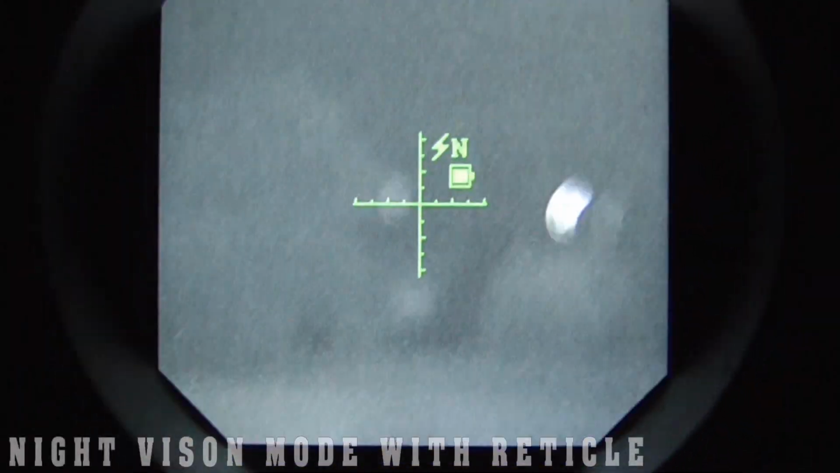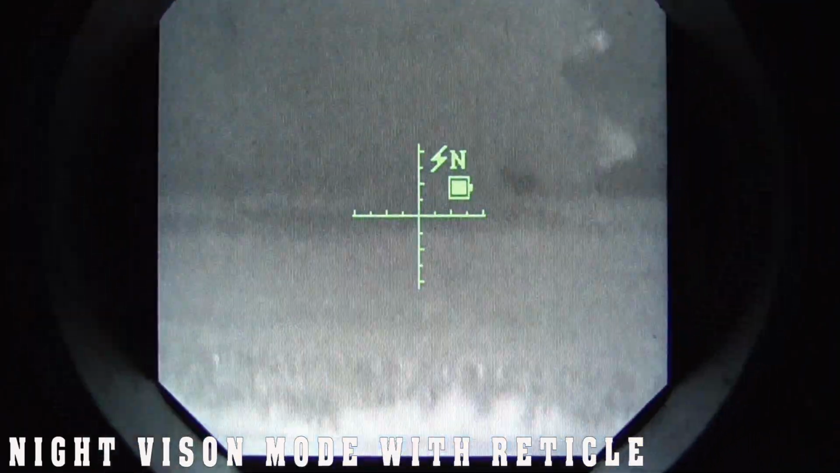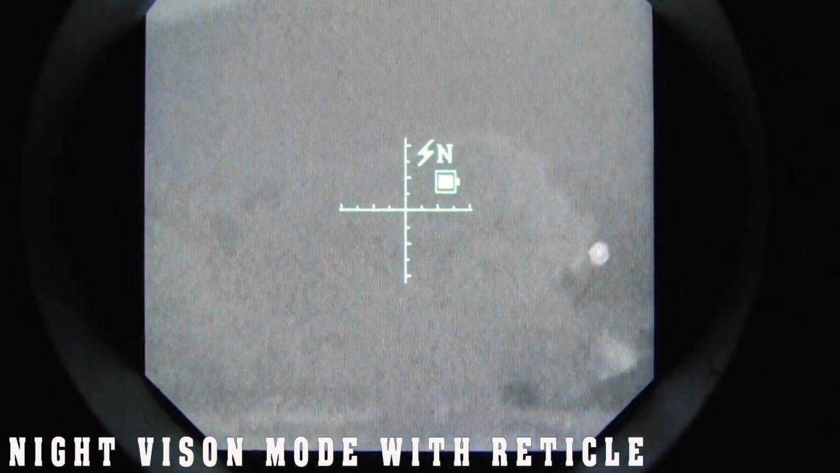Now the night vision mode with reticle, the onboard IR doing well. Distance to gate post, roughly 100 yards.